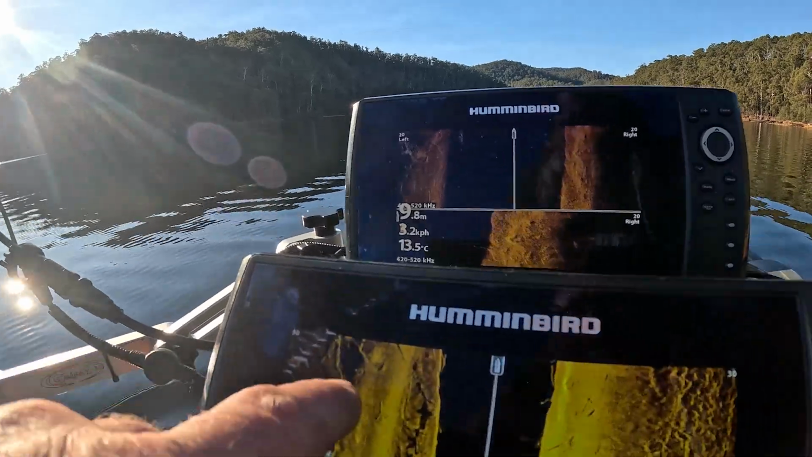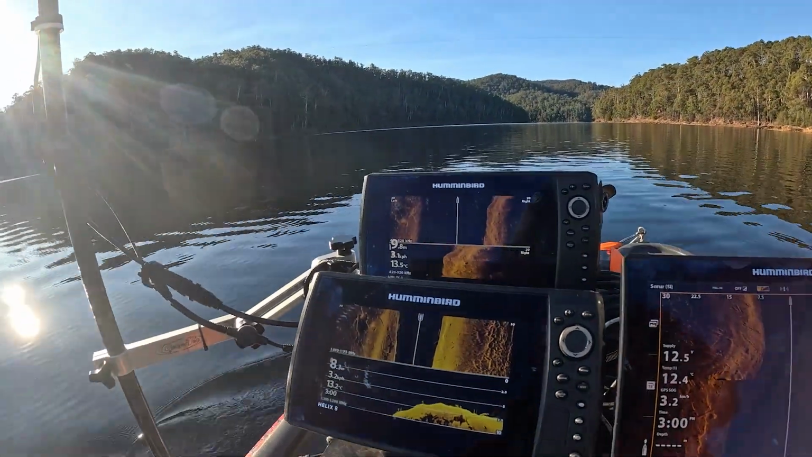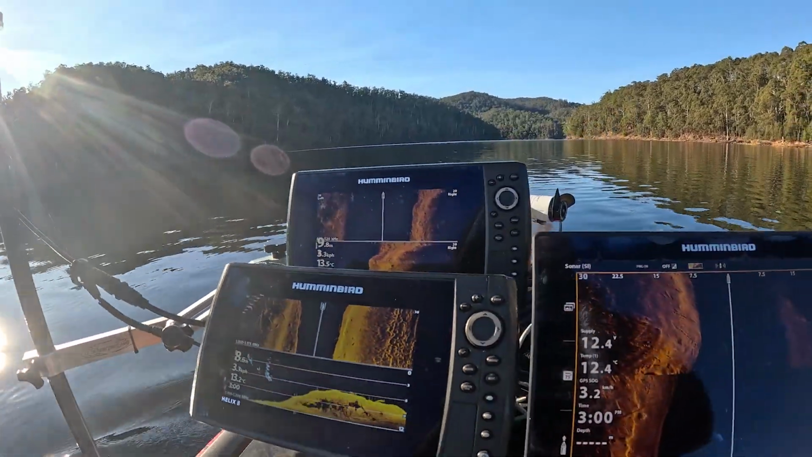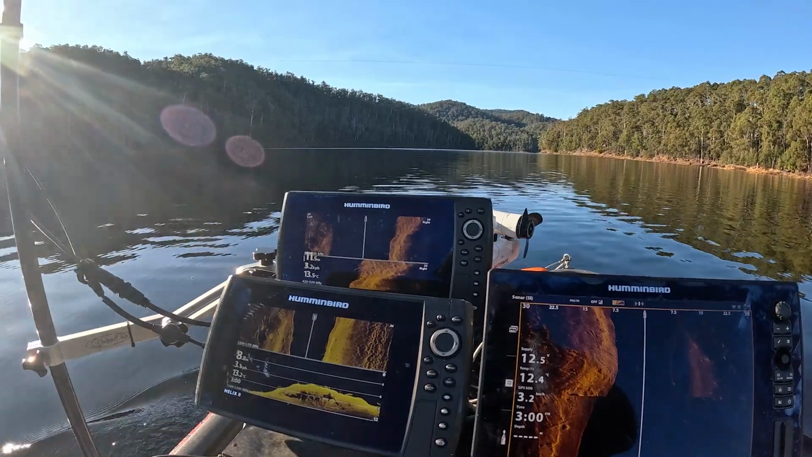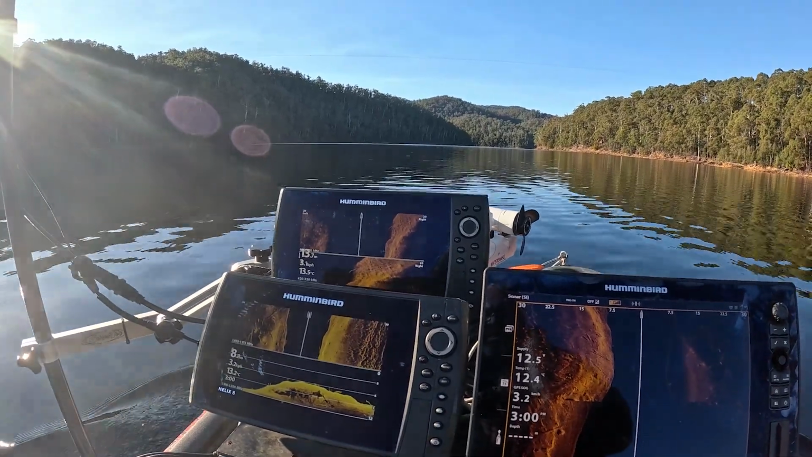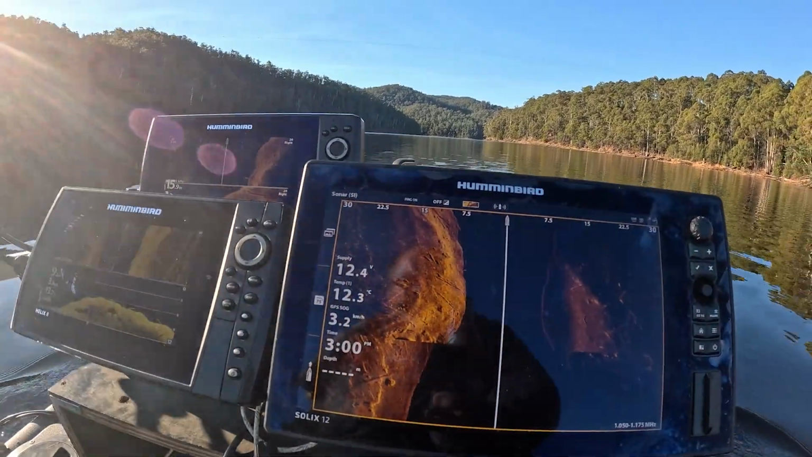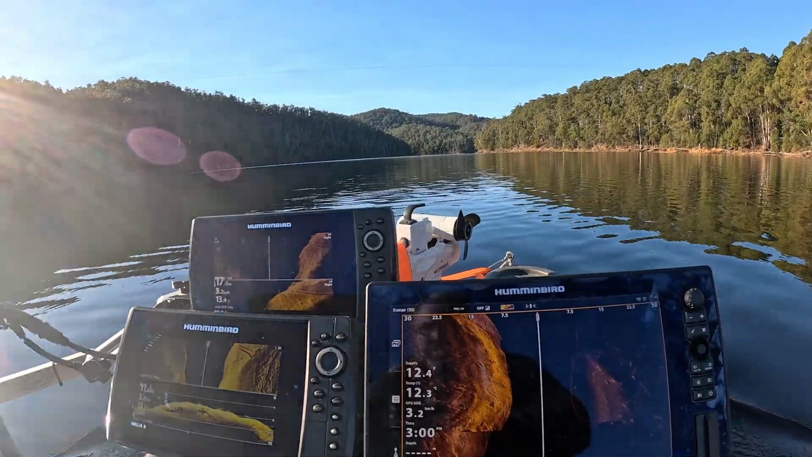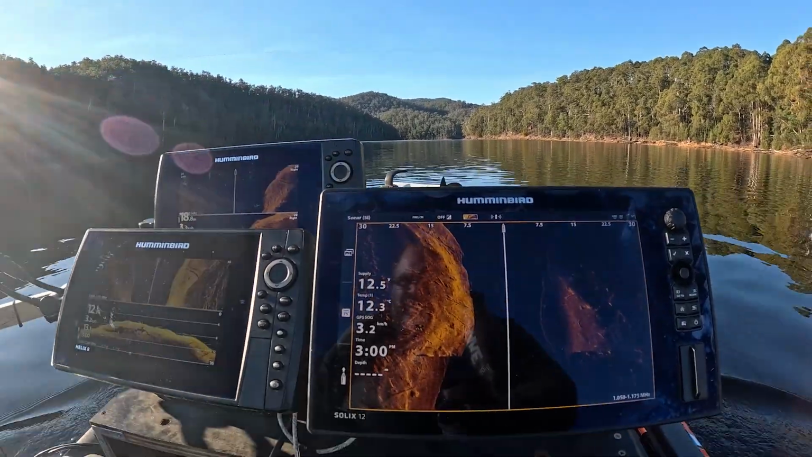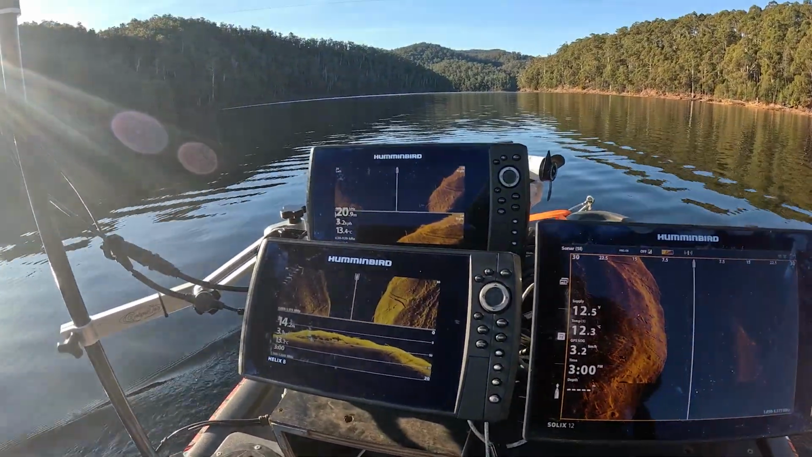It looks like a tyre down there, but it's just a tyre. 9 meters deep. Beautiful spot. Conditions are perfect for me. Starting to drop off again by the looks of it.